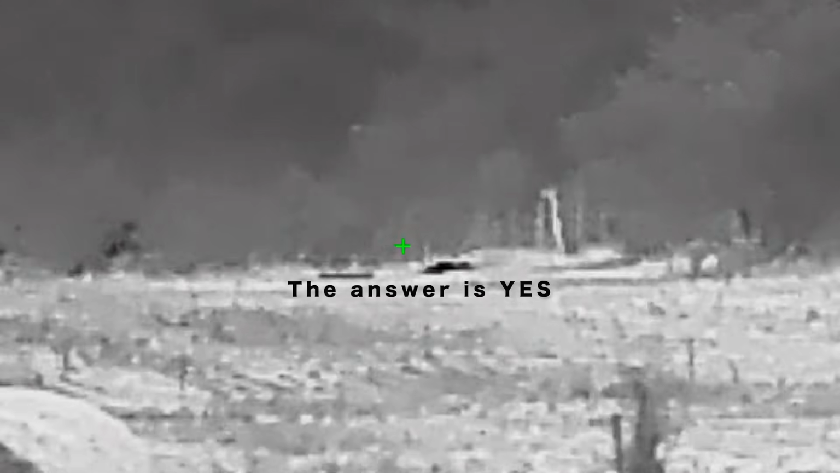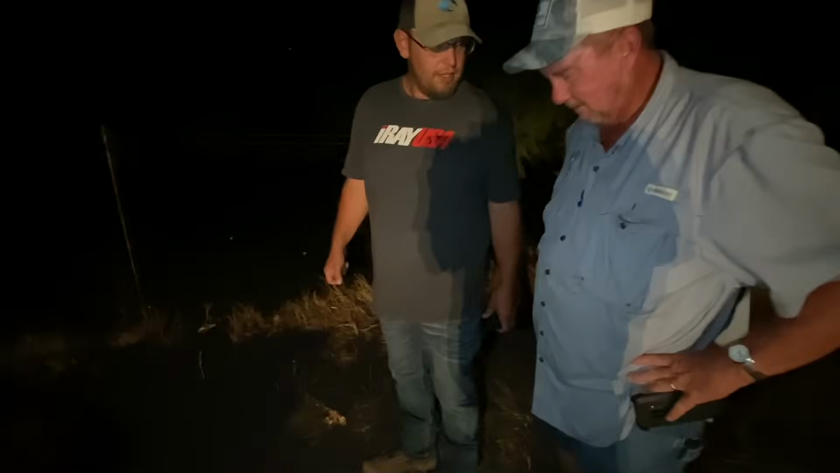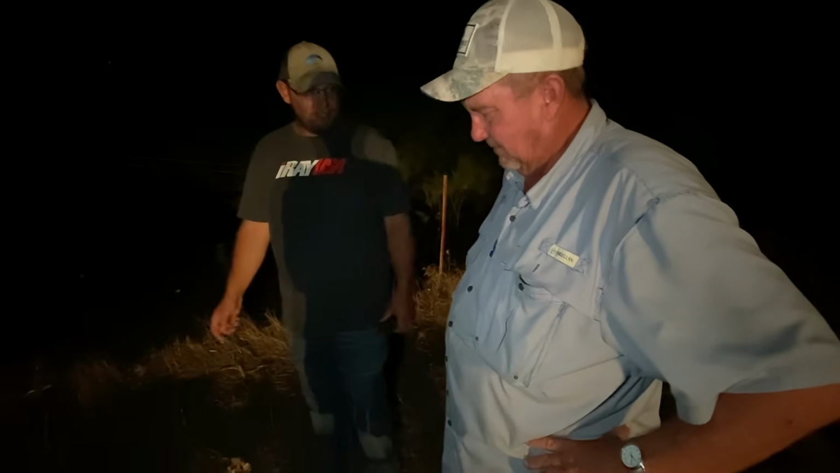Got him. That is a long way, boys. It laid him out like a rock, too. Holy smoke. That's a long way. Yes, it is. To be able to see one that clear, and the thing is, that's a 2X base mag. 470 yards. We think it's at least 460 to 470. Oh yeah, it's 470. That's a good coyote.